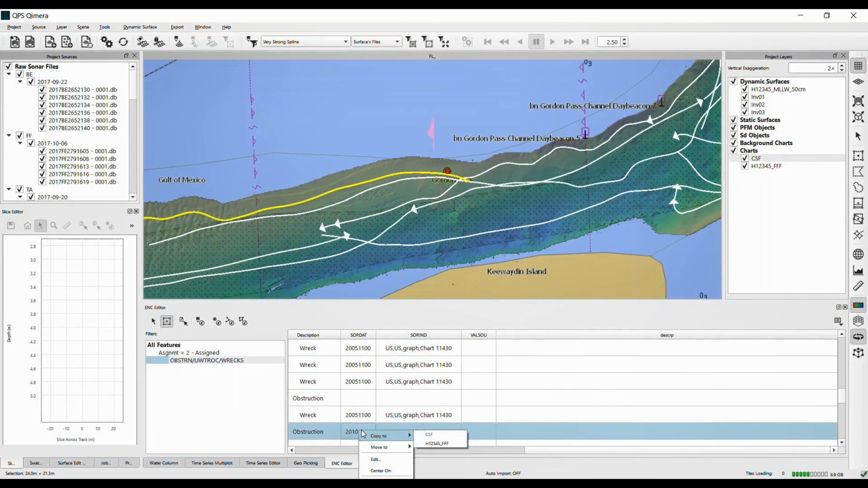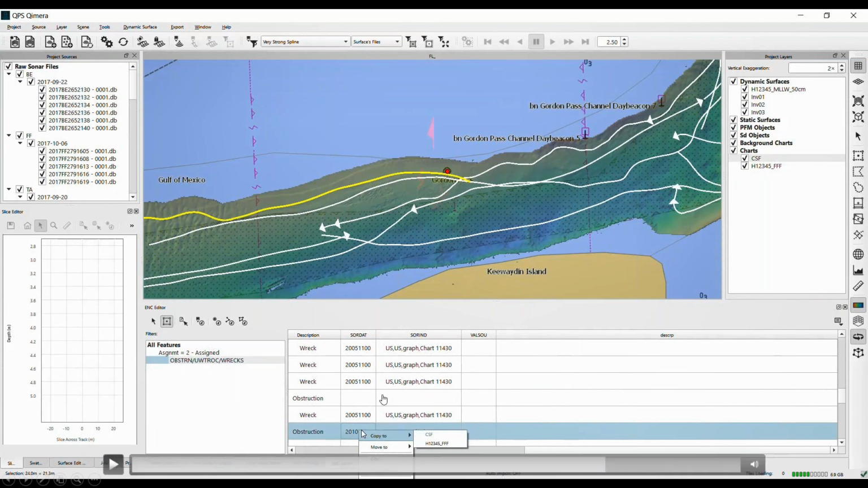So we want to accomplish that as quickly and as easily as possible. I'm moving this from my CSF into my final feature file, and we have the option to cut and paste or copy and paste, just like you see here. It's pretty easy. In this case, I'm just going to do a copy and paste. So that's pretty streamlined. We don't have to delete it later if we did do the cut and paste, but I'm going to do the copy here.